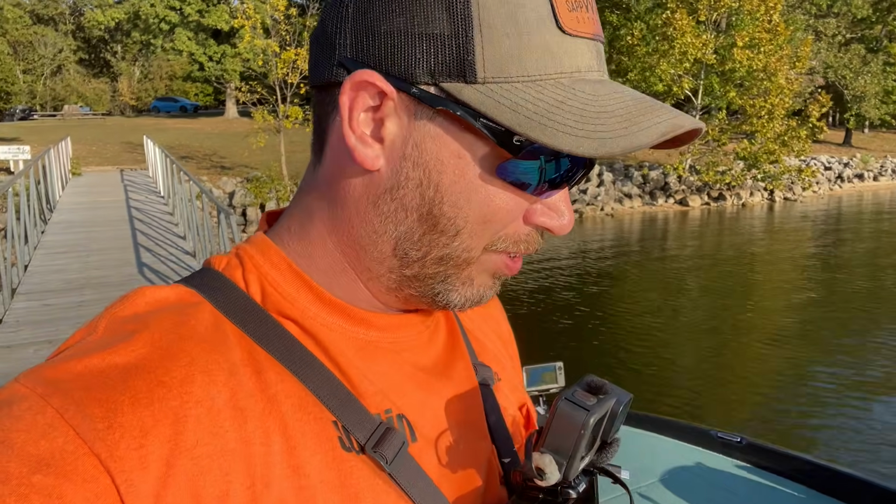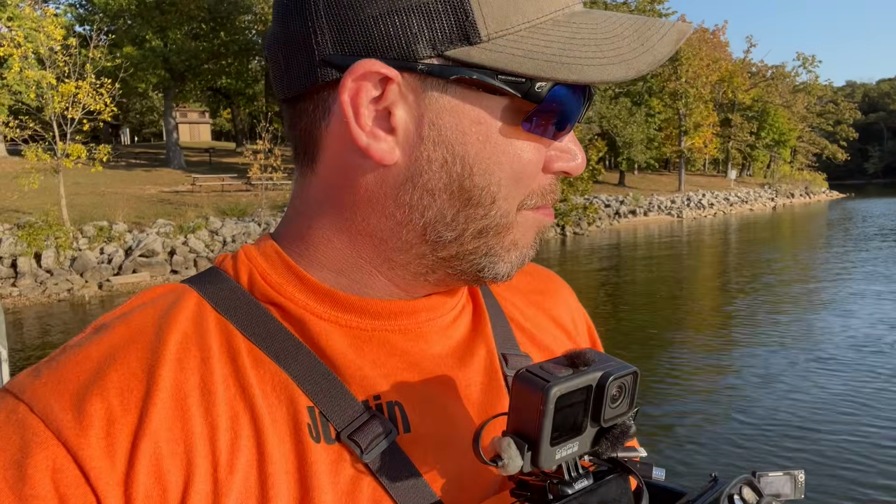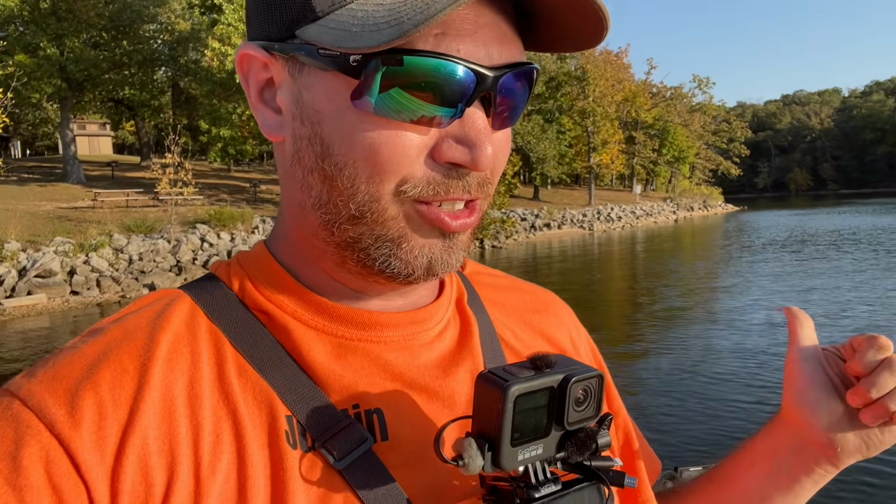It says it has a narrowed view, or a narrowed live sonar, compared to a regular live scope. So I want to get out here and show you guys what this Eagle Eye 9 is all about.